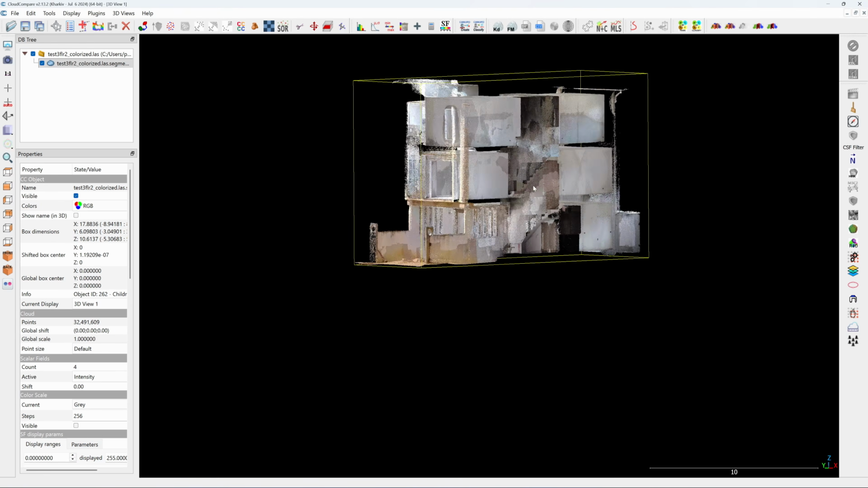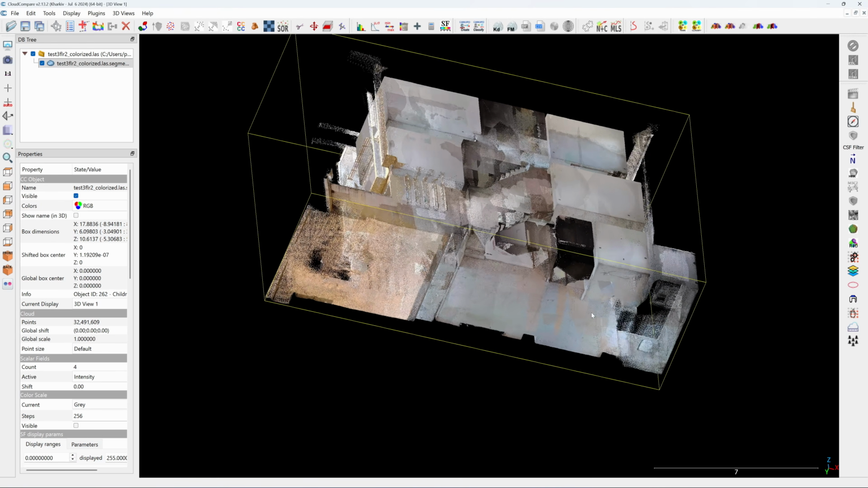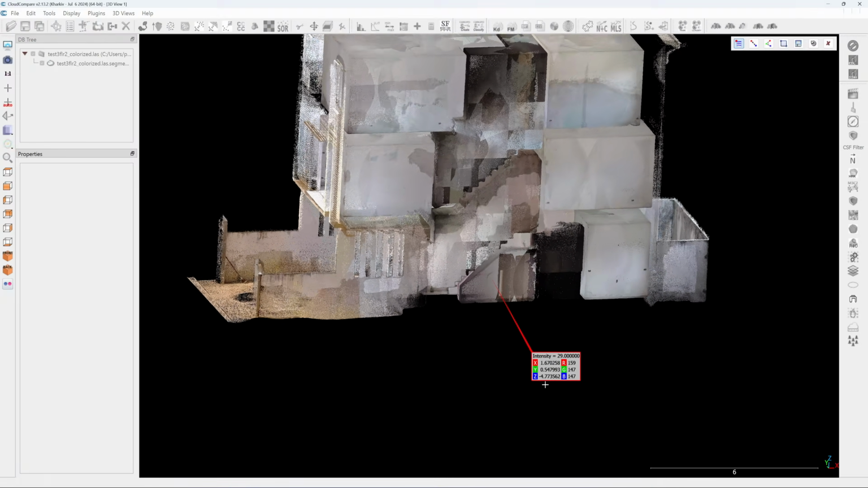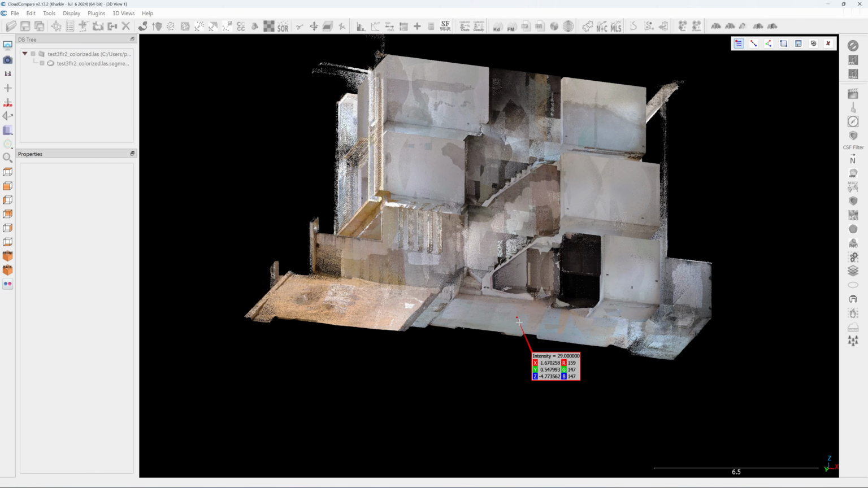Next, I will move the center of the yellow bounding box to the origin. To do this, go to Tool, select Registration, and choose Move Bounding Box to Origin. Next, I will modify the coordinates of the ground floor. It says the Z value is minus 4.77 meters. I will translate the point cloud upward by 4.77 meters, which sets the ground floor at the 0 level.